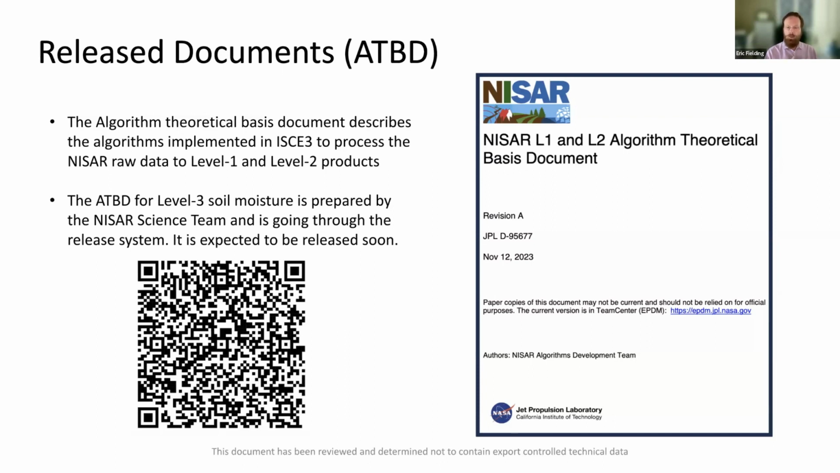So for each one of the products, we have an algorithm theoretical basis document that explains how that product is produced. An update to this was released last fall. There's a new version that's going to be released before launch in the next month or so.